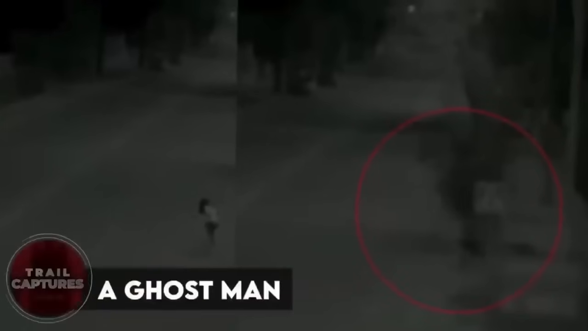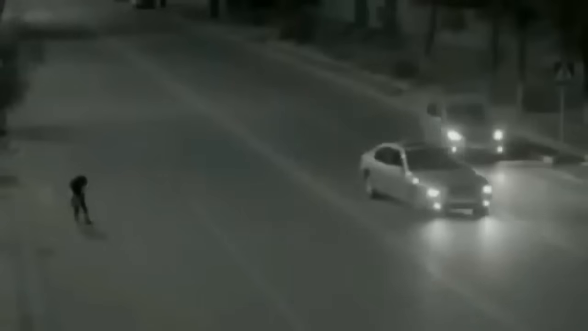A ghost man. This guy, let's call him a mystery man or a superhero, doesn't really matter what you label him because his moves are straight up mind-blowing. He zooms around at super speed, grabs that little girl and whisks her away to safety in just a few seconds. Anyone who watches that video is left dumbfounded by his sudden burst of courage. But before you can even wrap your head around what just went down, the hero's already vanished into thin air, leaving everyone in awe and wondering what the heck just happened.